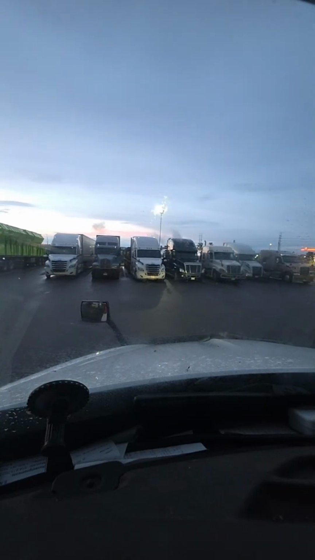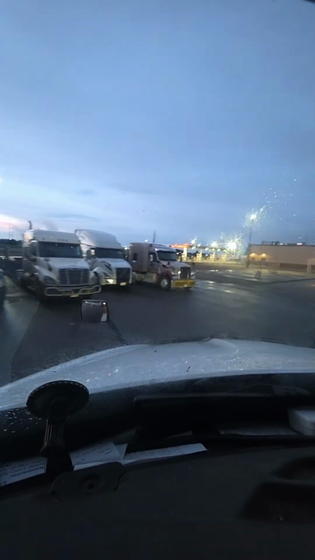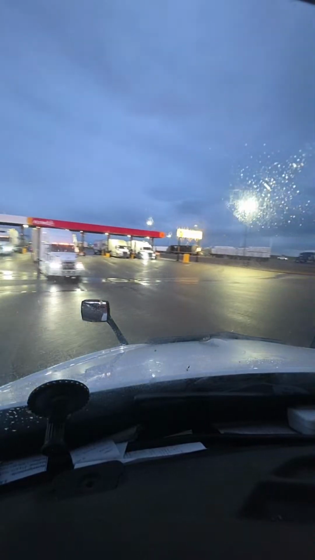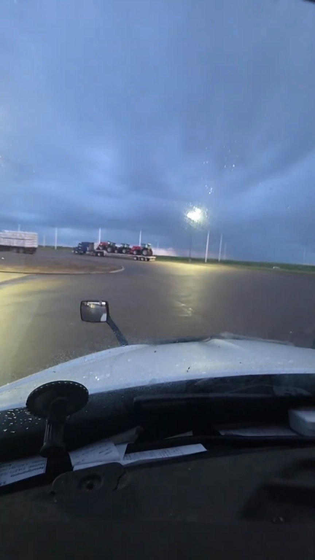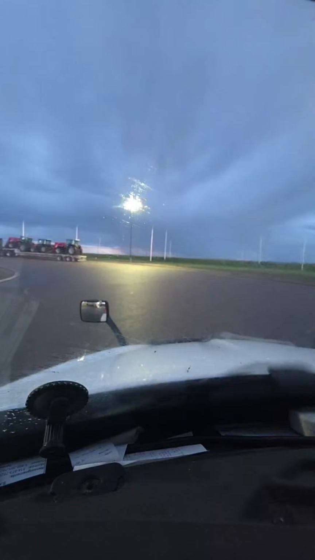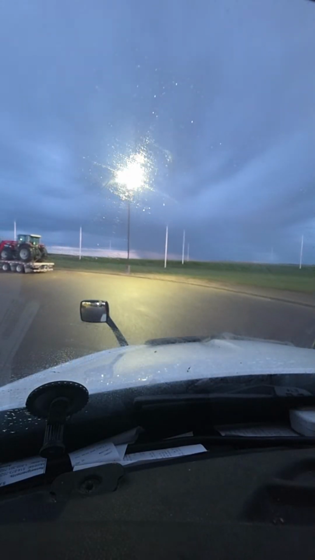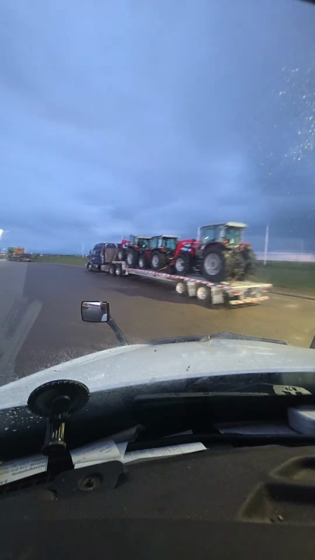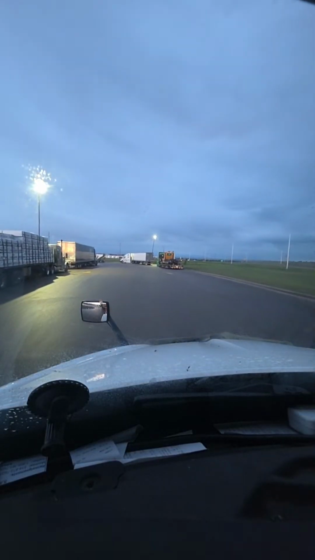Weather is a bit funny. It's been like tornado warnings and stuff like that. The temperature is way too cold compared to what it should be. Right now it's 49 degrees. Speed limit reduced ahead. Right curve ahead.